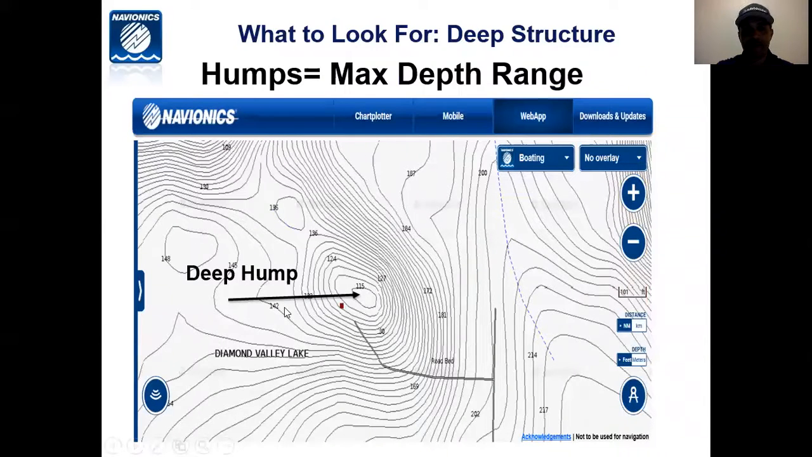Here's an example of a deep hump at Diamond Valley Lake. Again, this hump, with the lake being down 100 feet, is in 15 feet of water. So I'm looking for stuff offshore that are high percentage spots. This is an example of a deep hump.